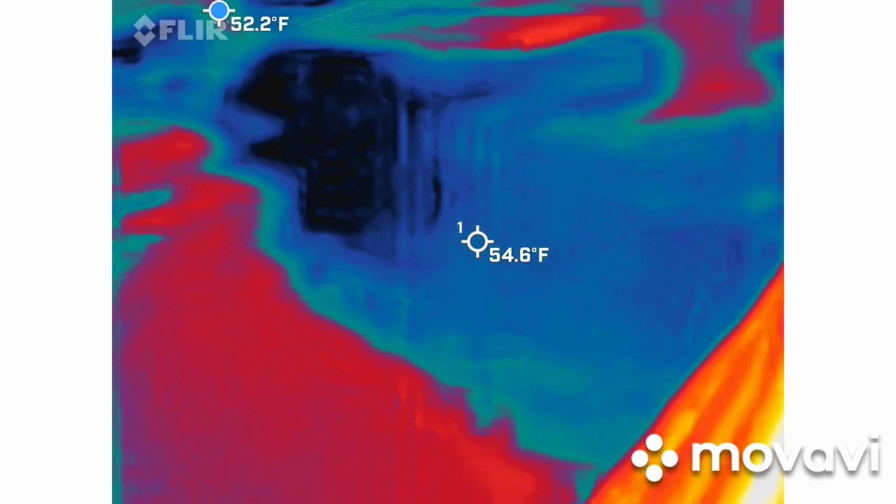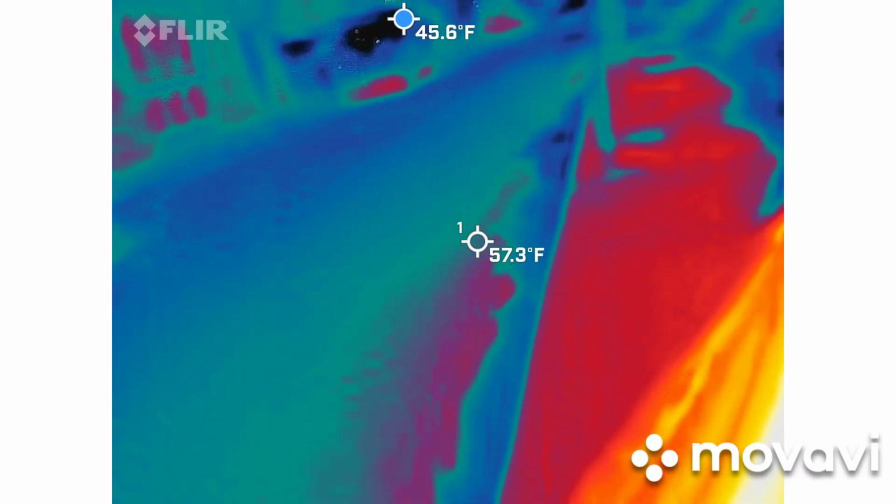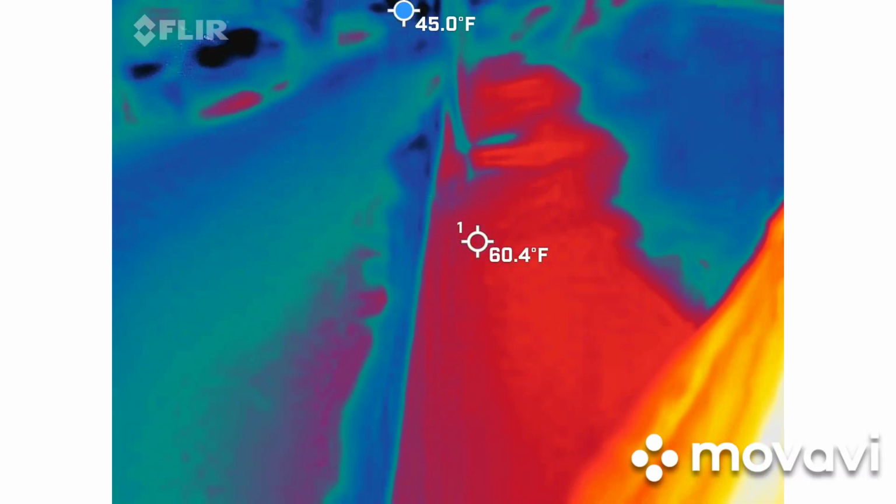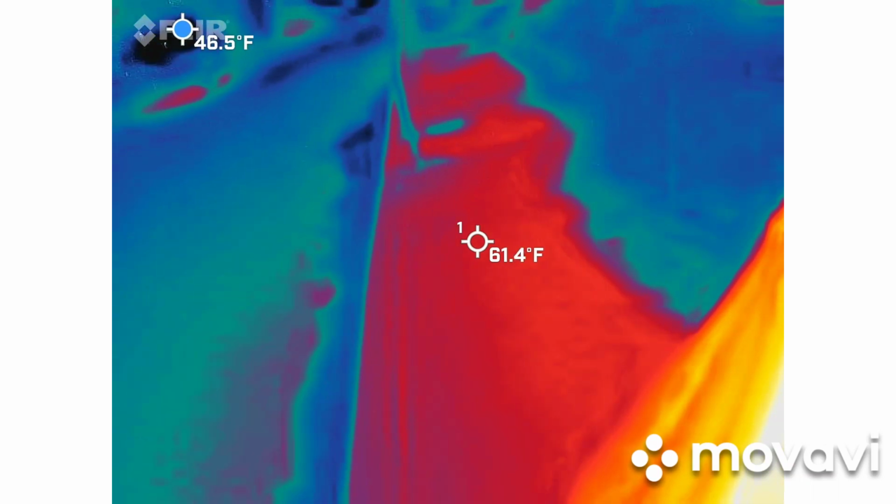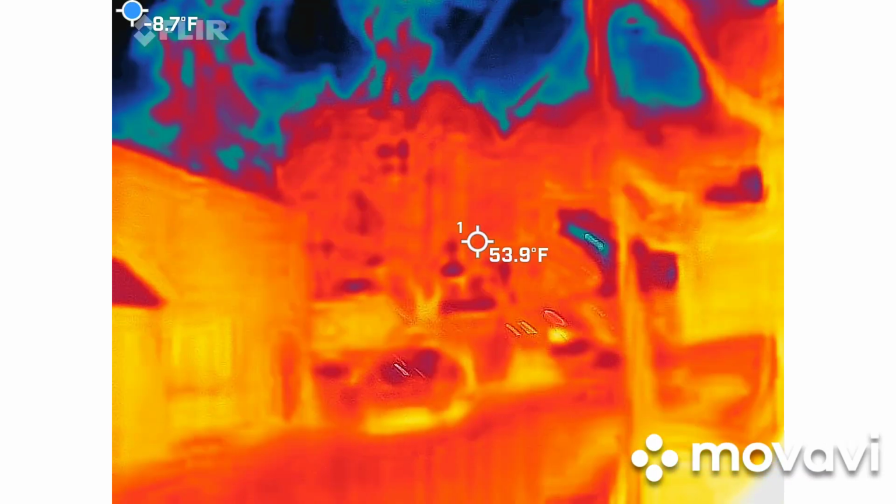There's going to be a blue dot bouncing around. Let me find it. So it's right about here, right in the black spot. That's kind of where it will show up in your recording as well. So when I'm spot checking this, I'm just looking to see where that blue dot is landing. If we point it up towards the sky, it's automatically going to default to the sky because there's nothing to measure. It only measures surface temperatures. So there's nothing in the sky to actually measure.